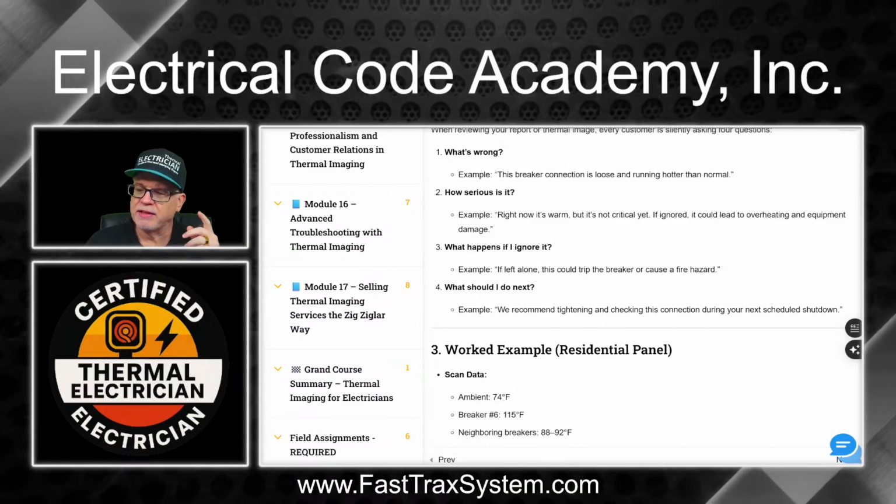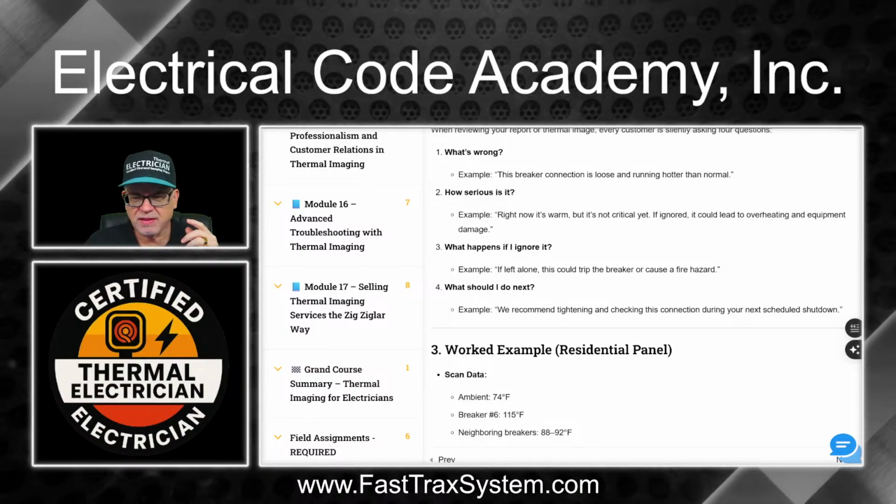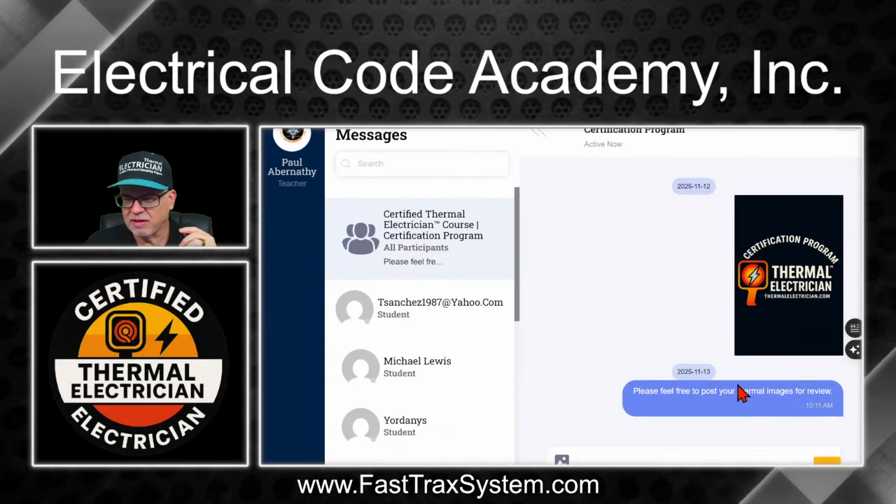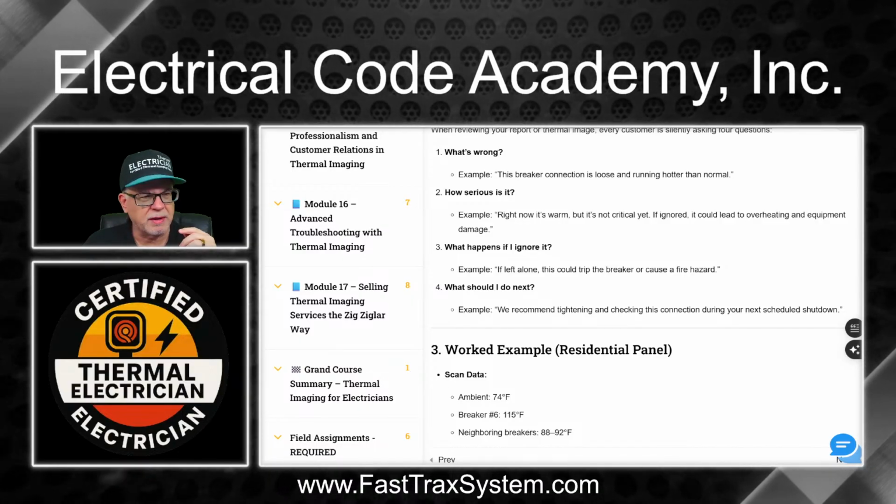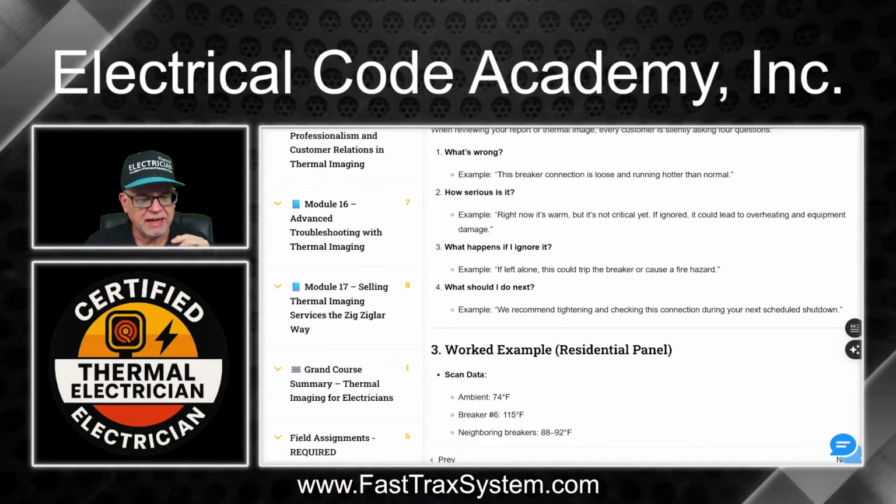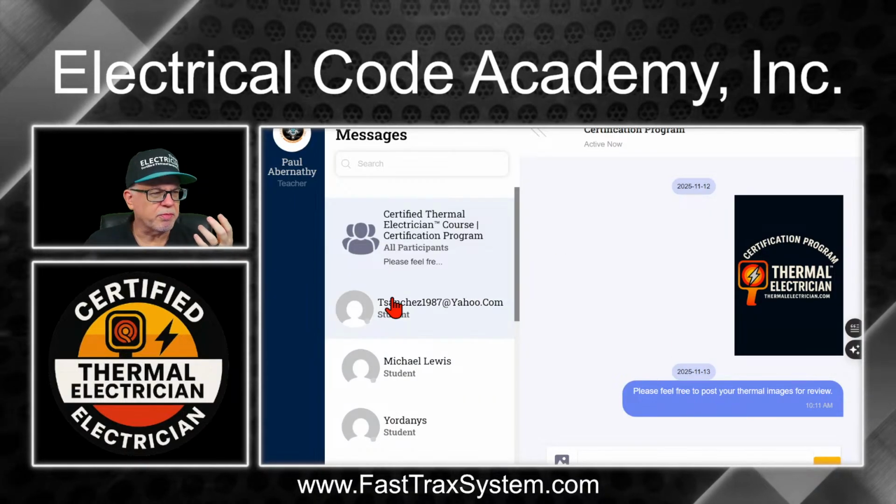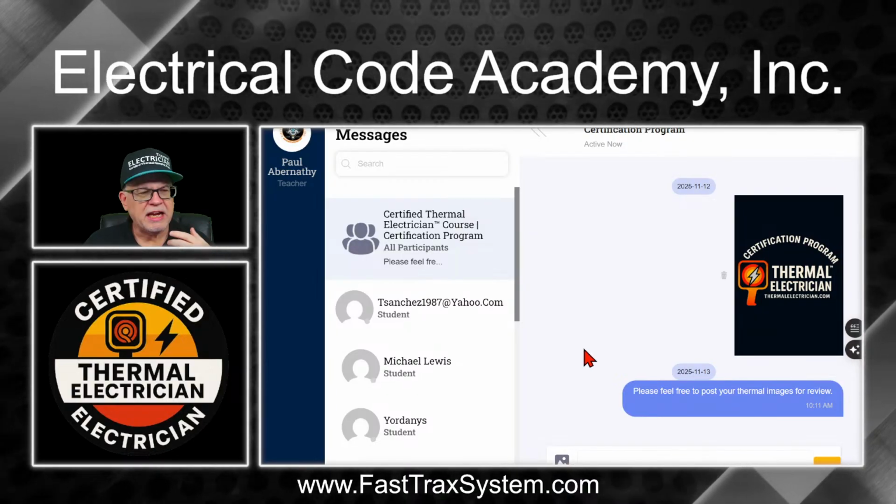Also, I should mention, by the way, that down here you see this little blue link on the right. Okay, I don't know if I can show my screen here. Hold on, let me see. It's not letting me see it, so I'm going to click it. What you can't see is my mouse; for some reason, my mouse is not showing up here. On the bottom right, you see that little blue cloud. Right? So in that blue cloud, if you actually click this right here, then you can hear from some students that are in the program. Then you can actually post your questions, post your thermal images, and we will comment on them.